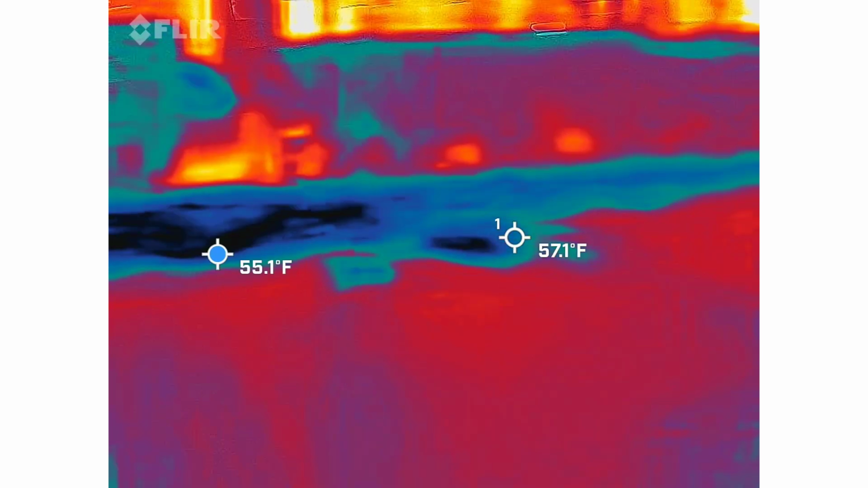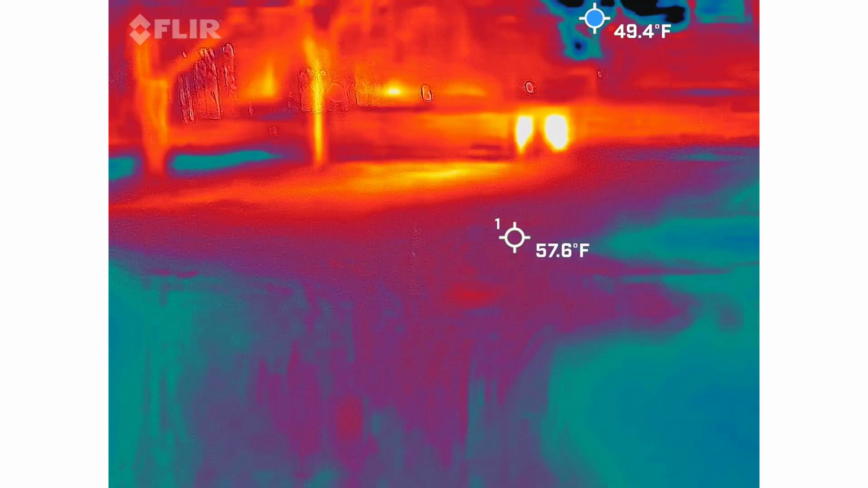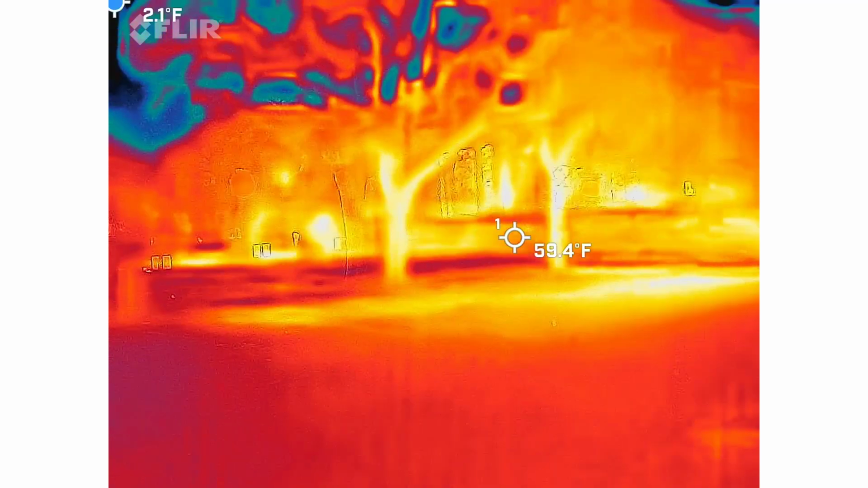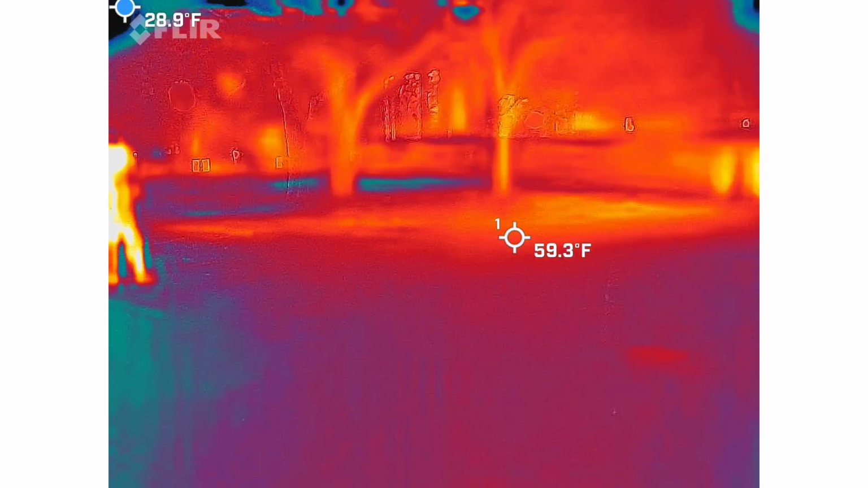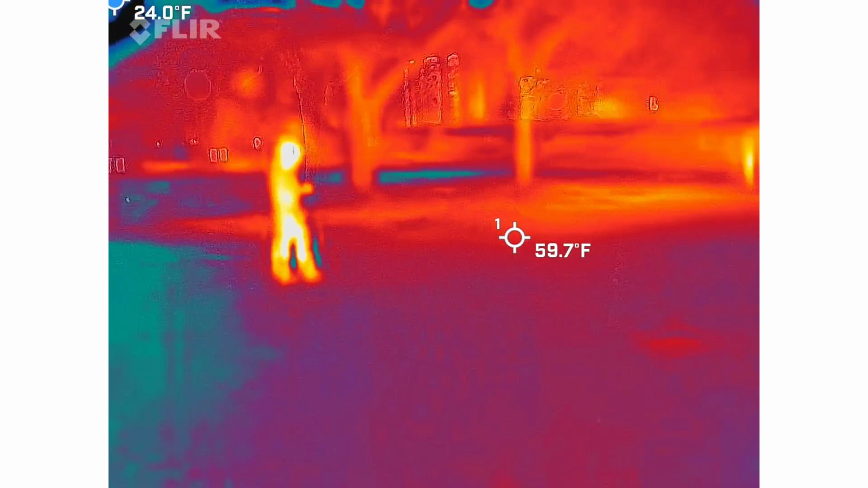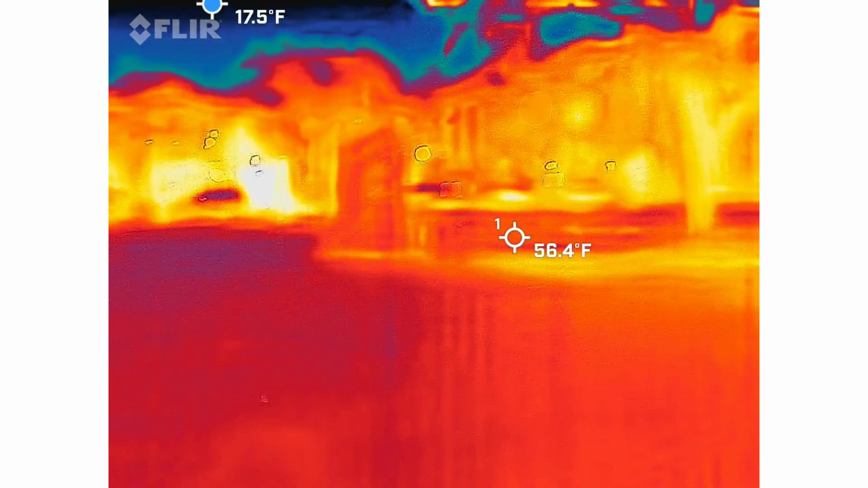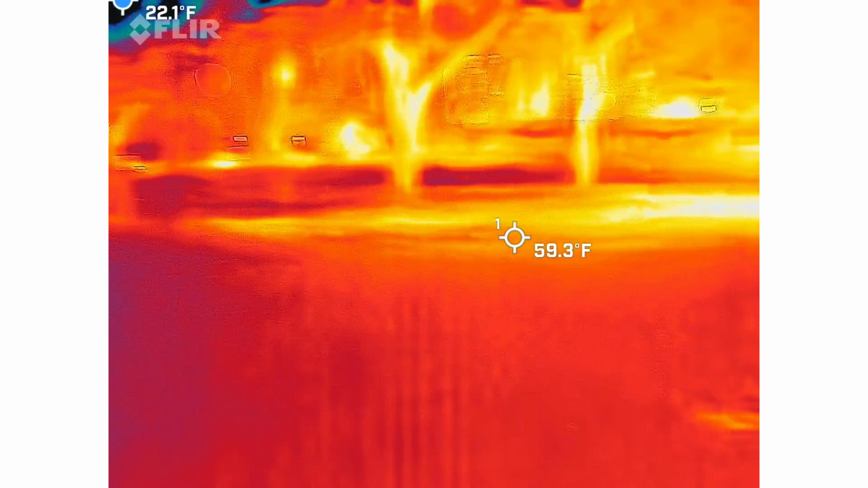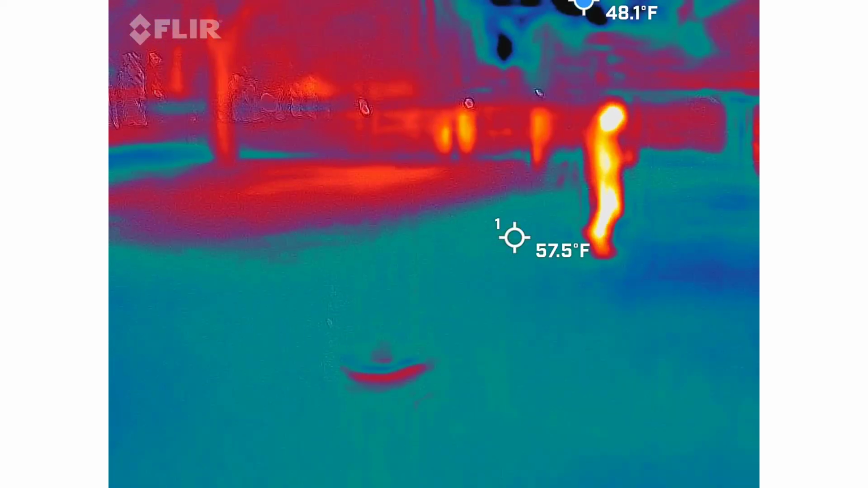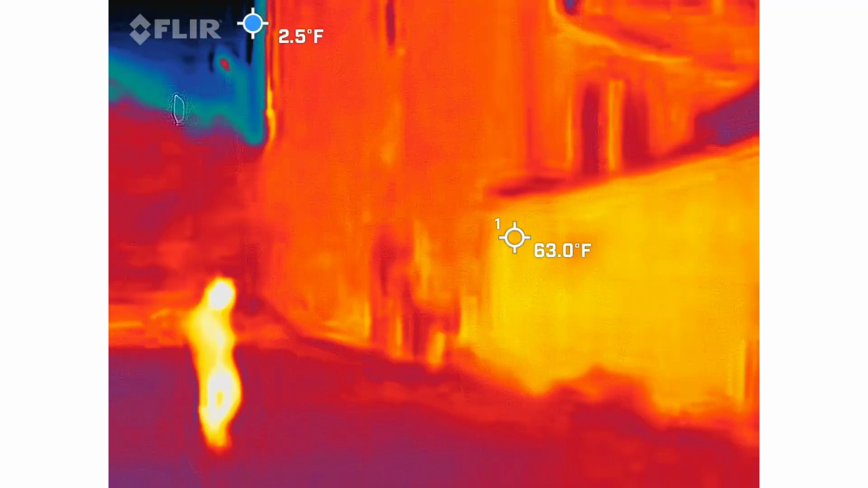Where was Aunt Bonnie hung? Can you show me where you were hung? Were you hung here? I don't know. Let's see what this old building is.